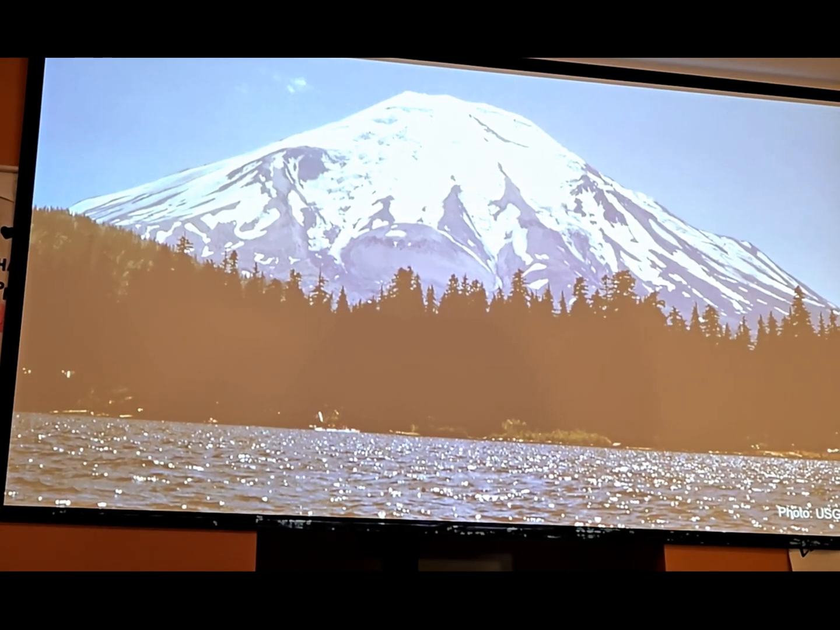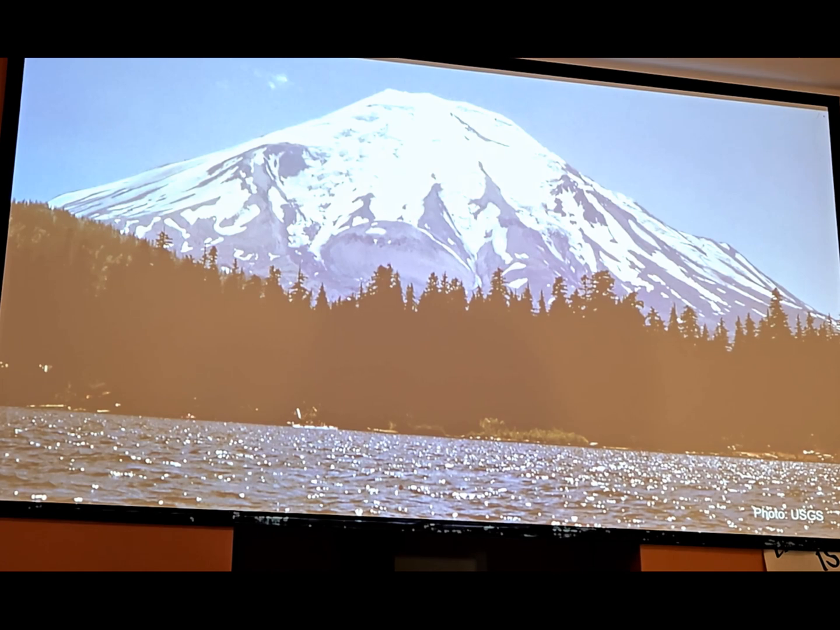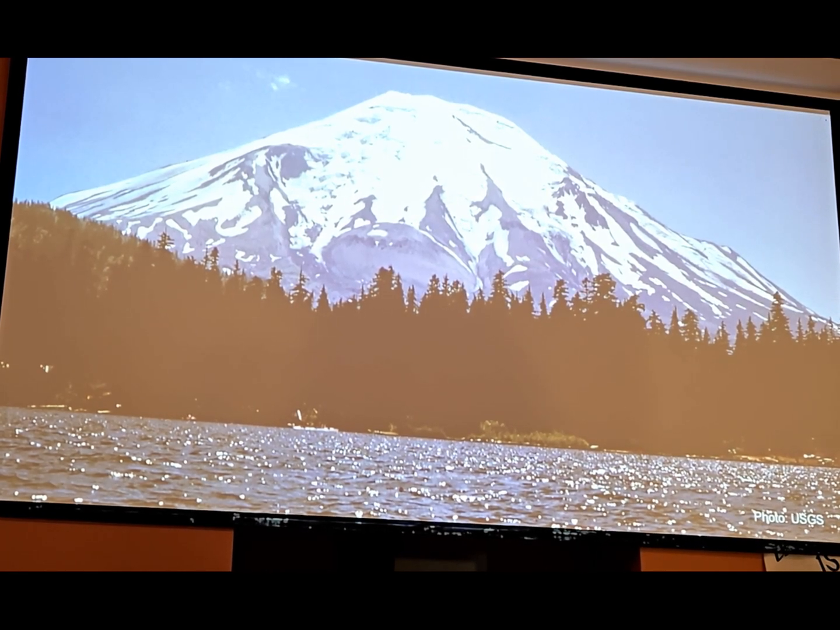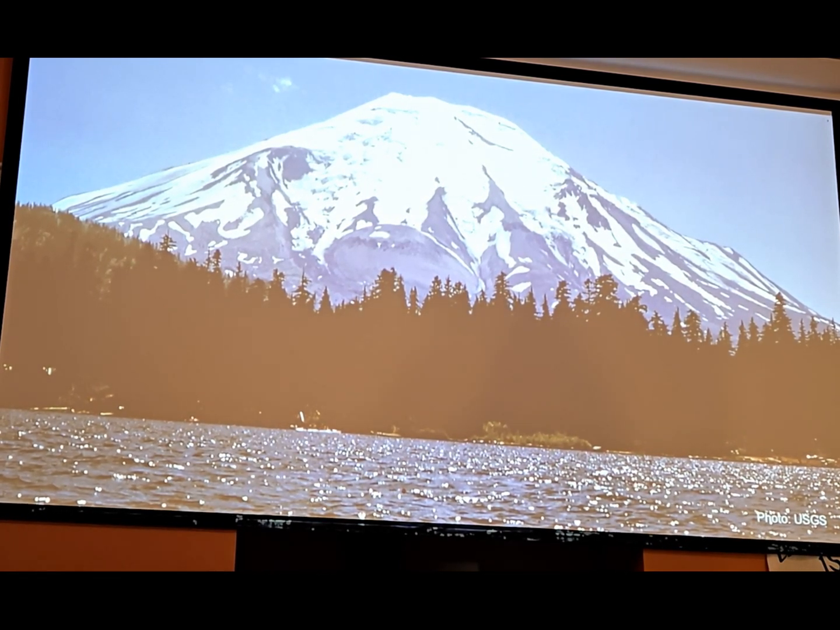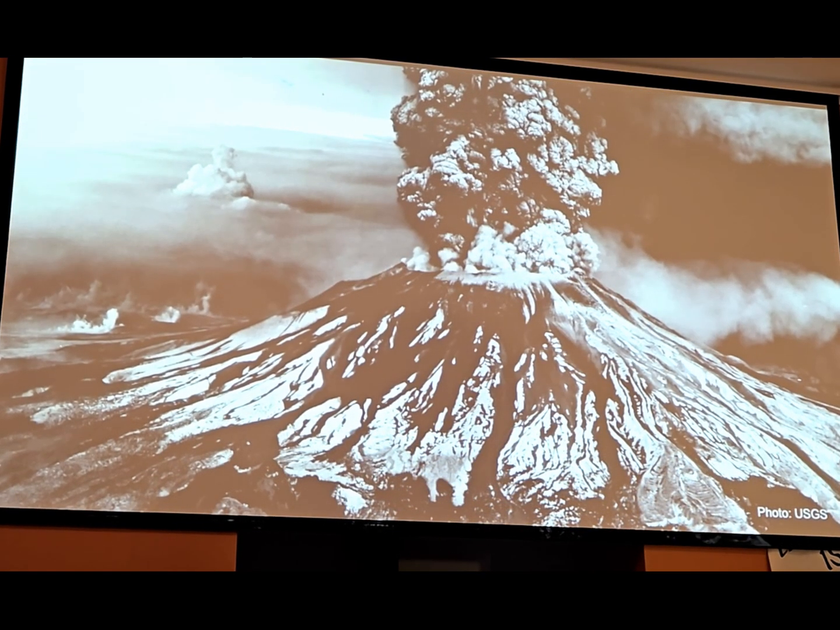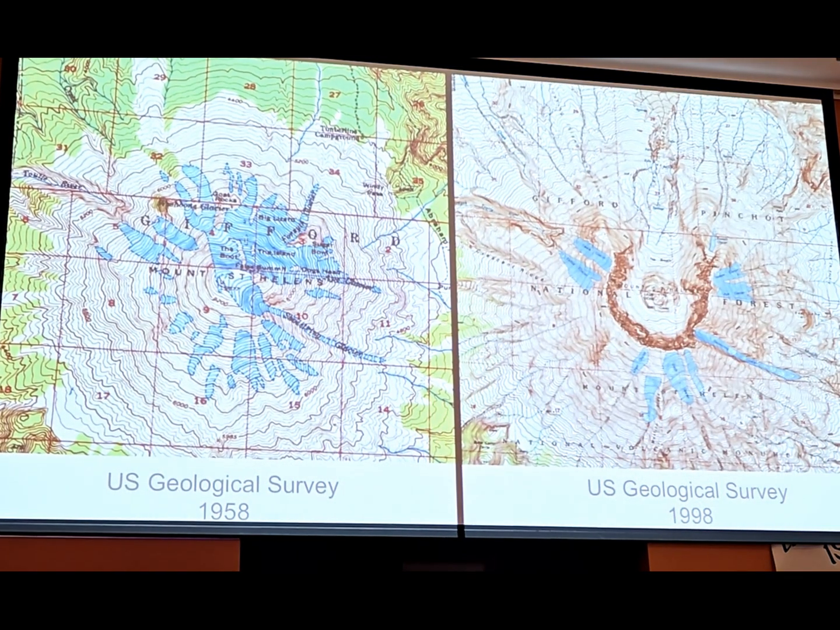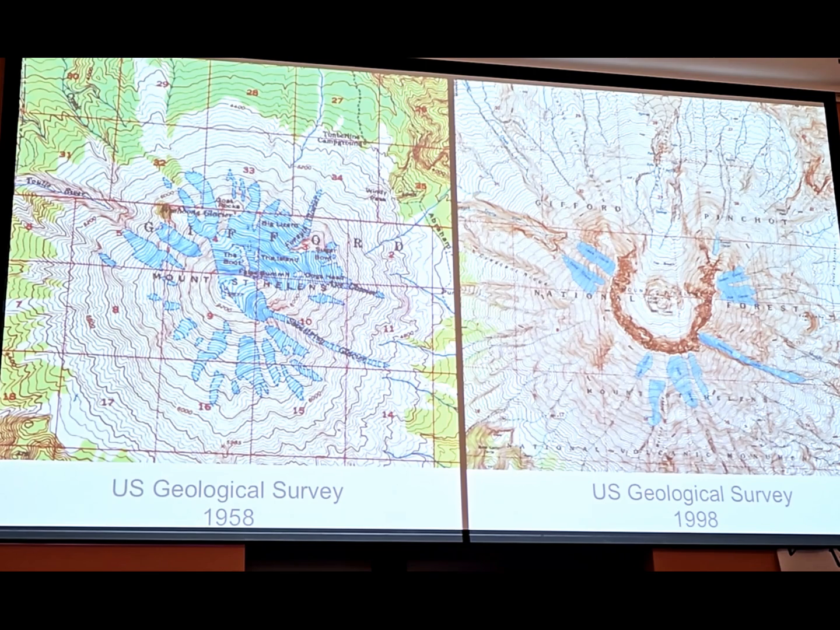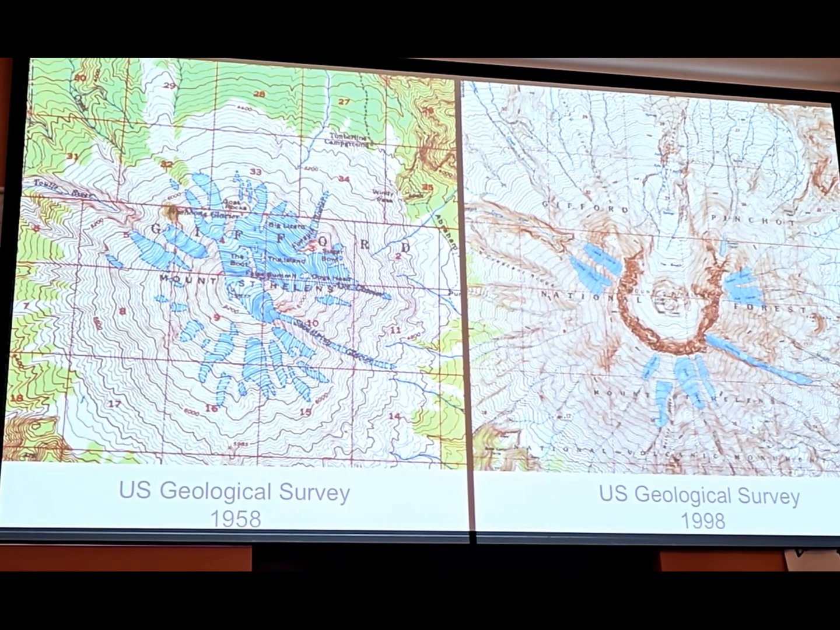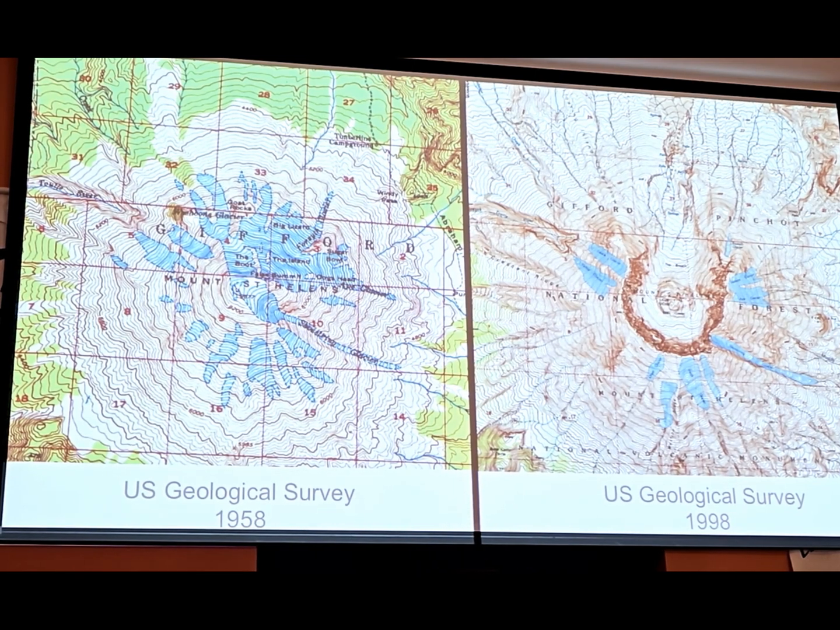All right, so speaking of volcanic hazards, 45 years ago, Mount St. Helens reminded us that volcanoes can be dangerous. This is a pre-1980 photo of that glorious glacier-capped peak of St. Helens. And then, of course, this happened. And we can show that change in the glaciers with these USGS topographic maps. You can see the glacial extents in blue.